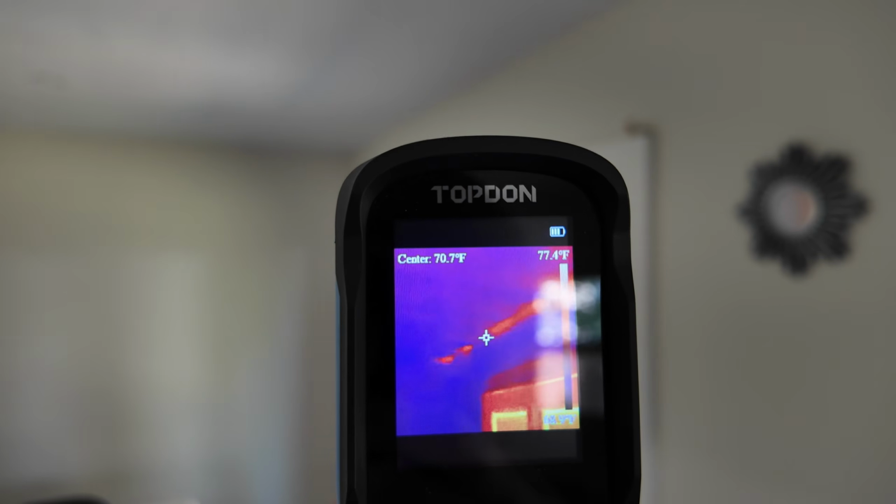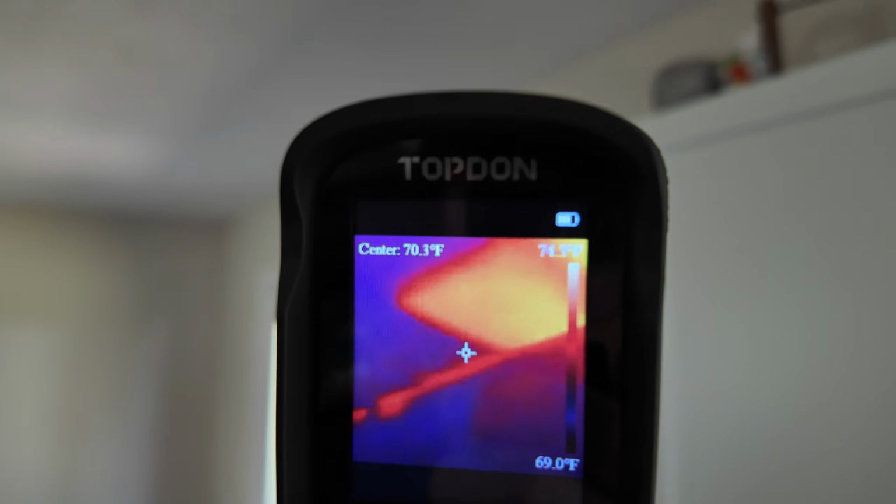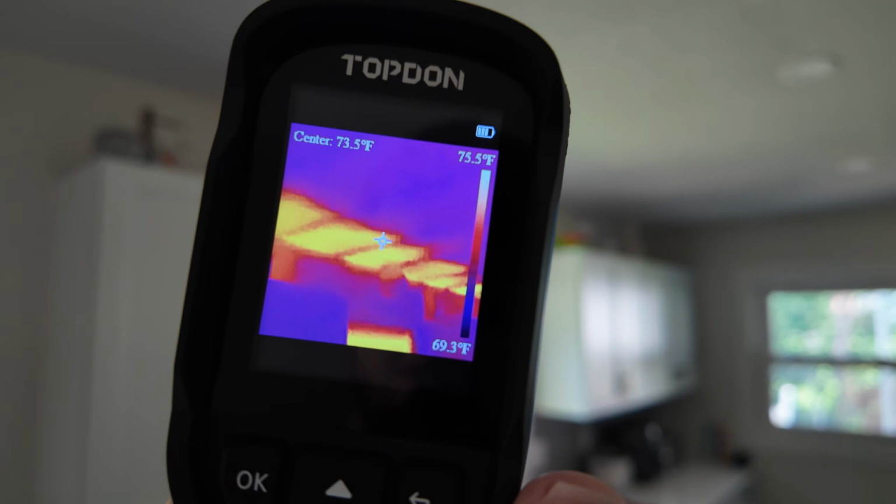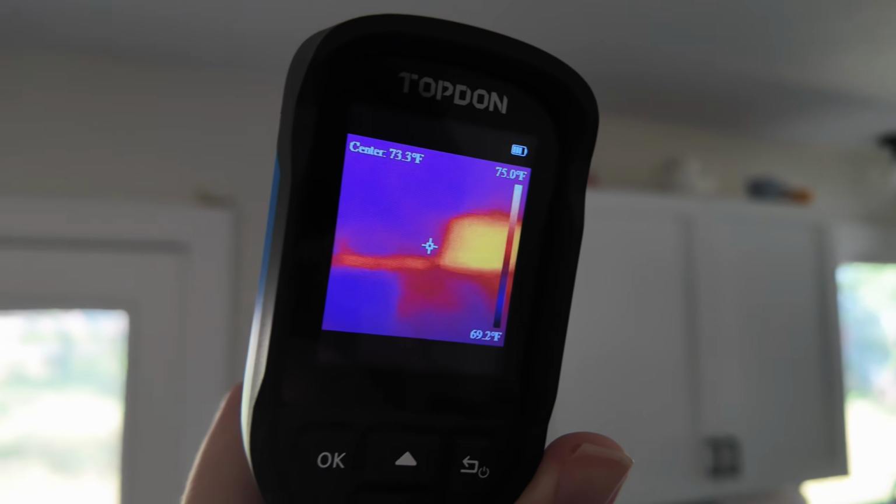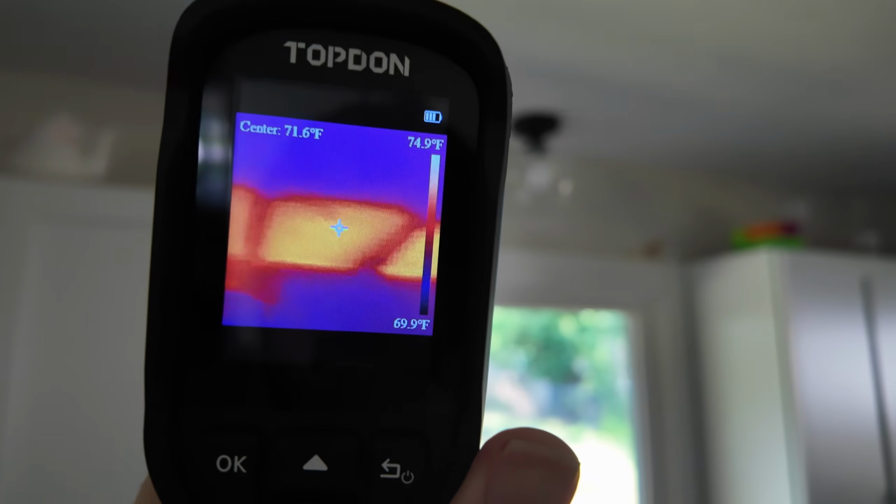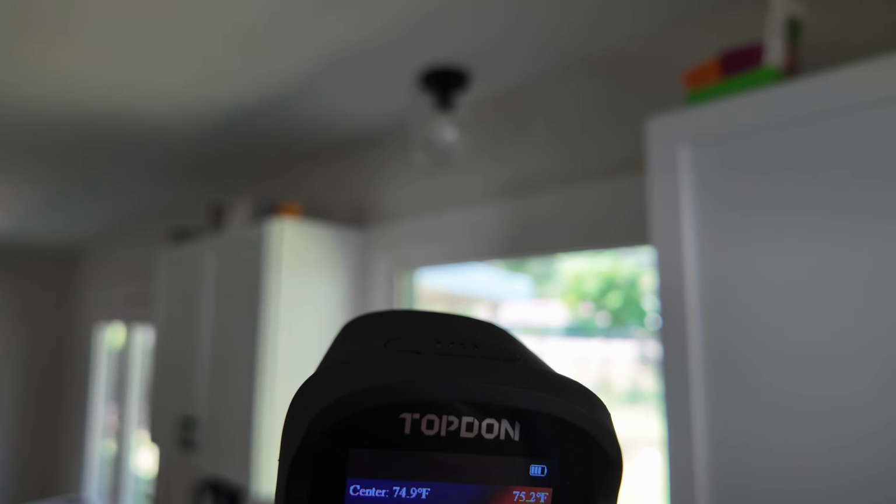But similar to my bedroom, in this room we have a bunch of spots where we could probably throw some more insulation. That's kind of concerning. What's going on with that? Okay, I might actually have to fix that because there's giant chunks of just heat. And you can see where there's the roof boards, whatever those are called. Does it go for my whole kitchen? Yeah, so that's fun.